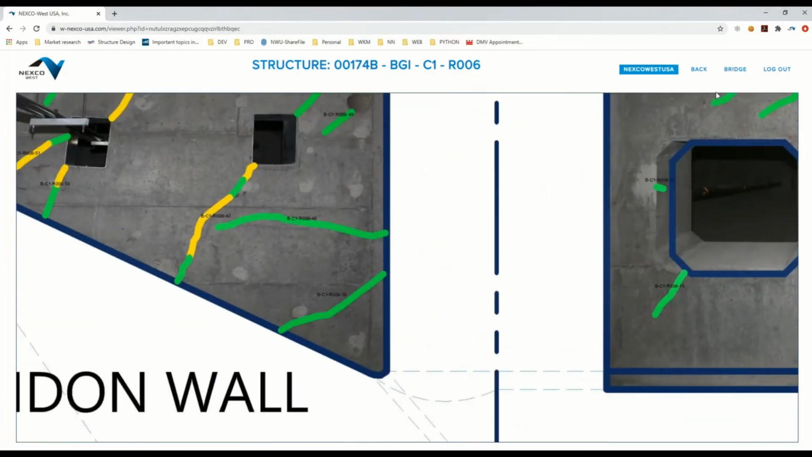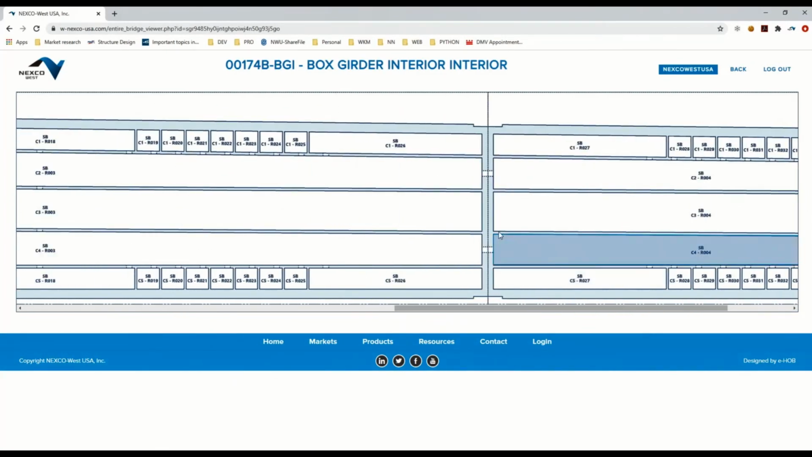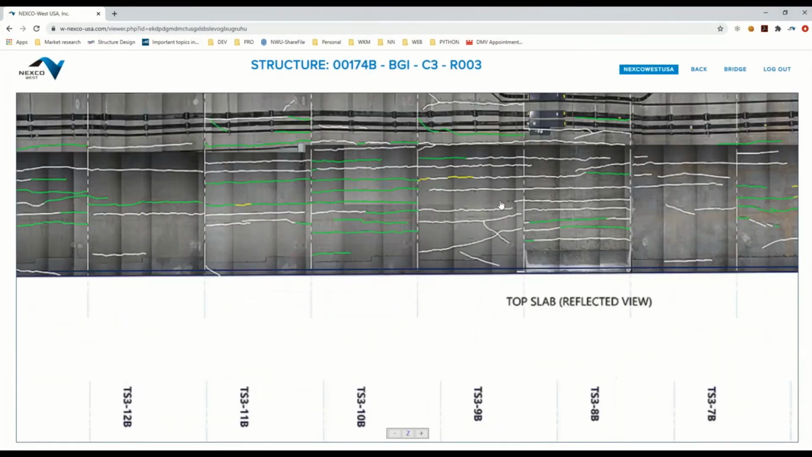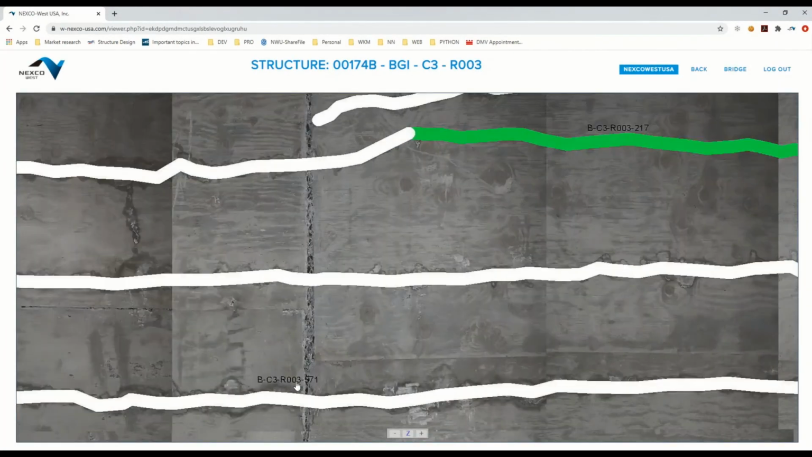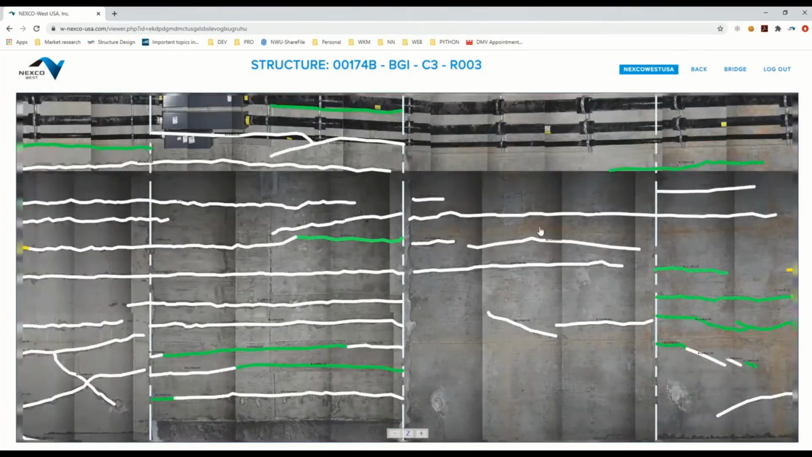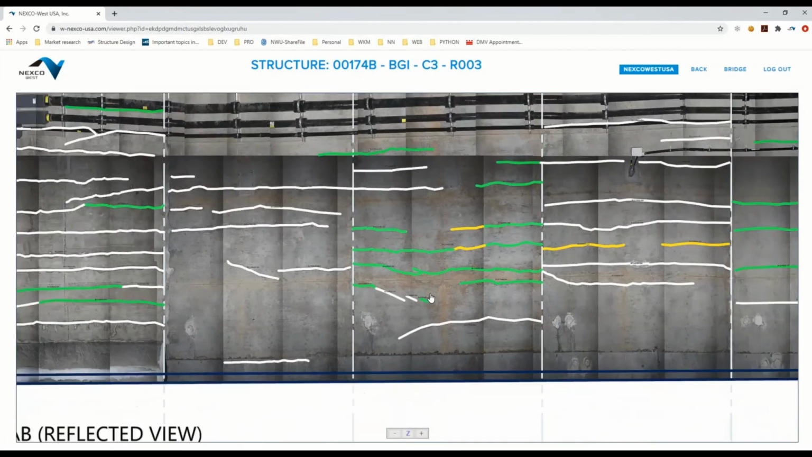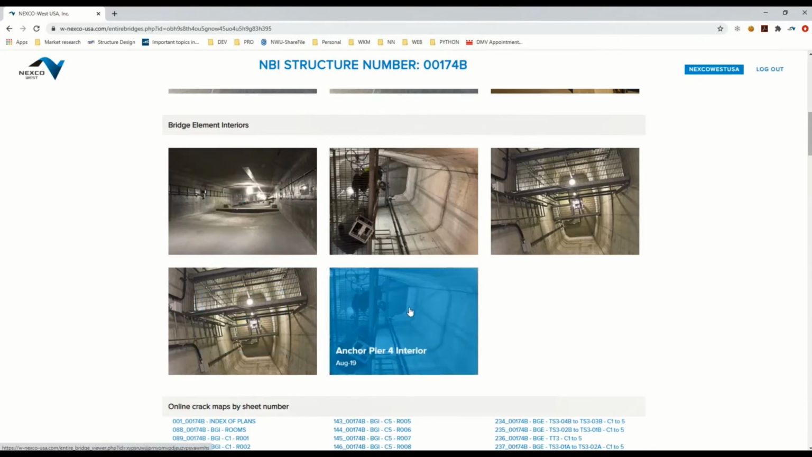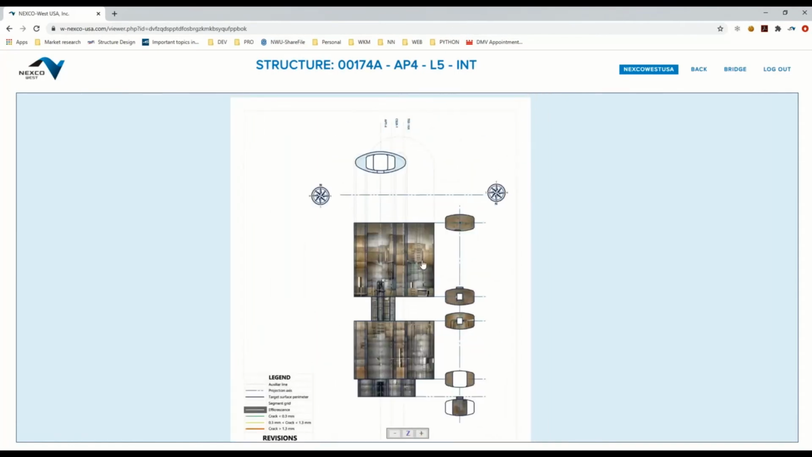This sample shows different surface view types. So this is the box interior. It's kind of segmented out into the various cells. And this file in particular is a big 80 gigabyte file. Yet we are zooming in and viewing these efflorescence cracks with pretty good ease. So it shows that even a complex structure like the Pearl Harbor Bridge can be organized efficiently. And it can be shown in a way that it's easily reviewable.